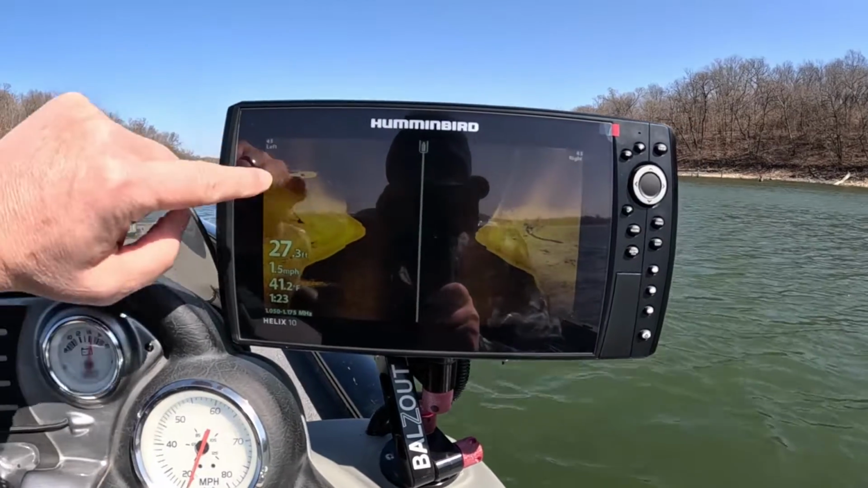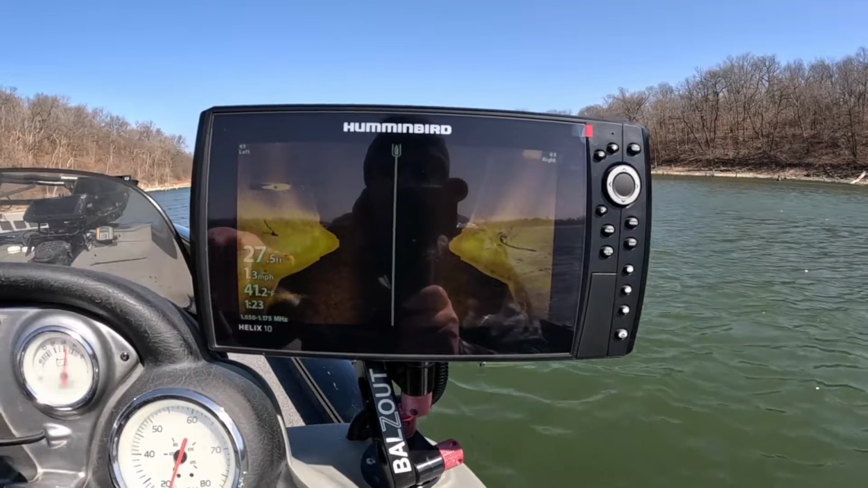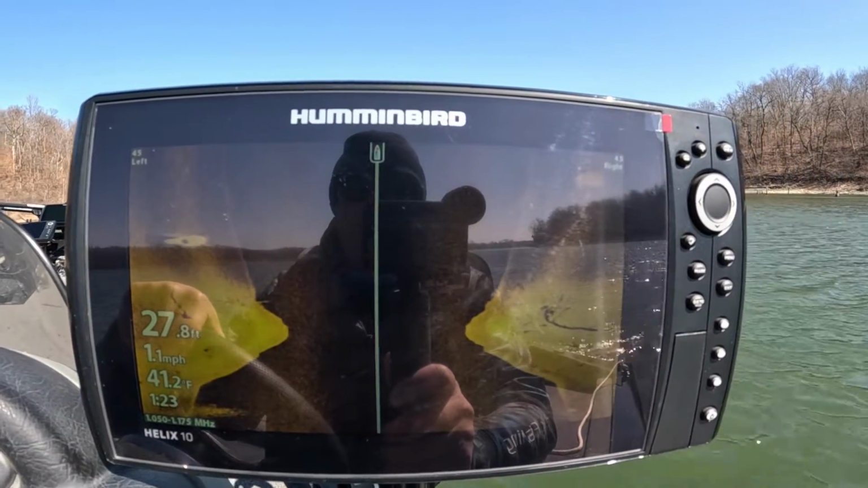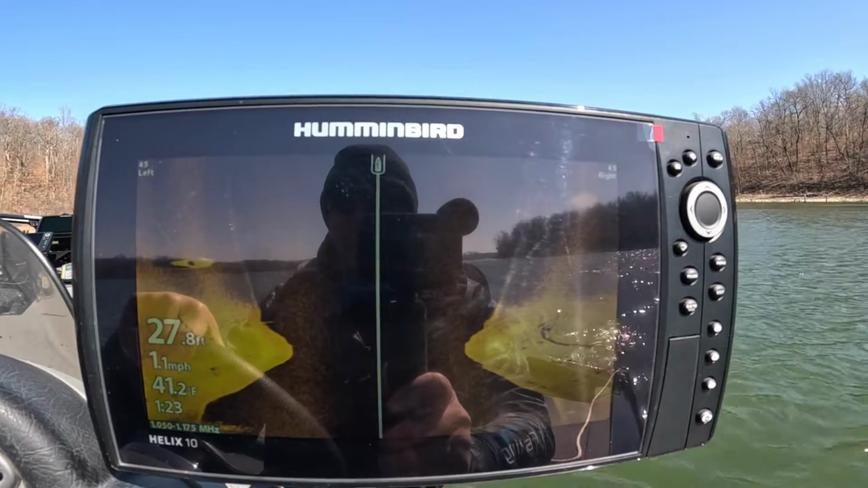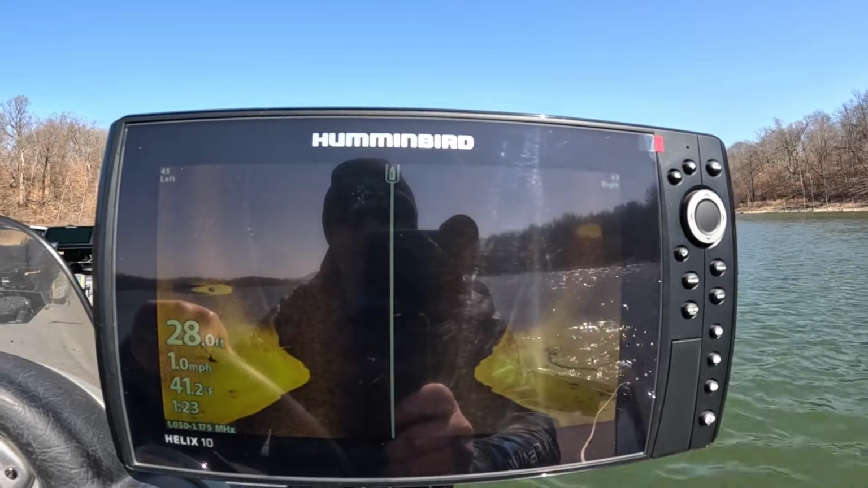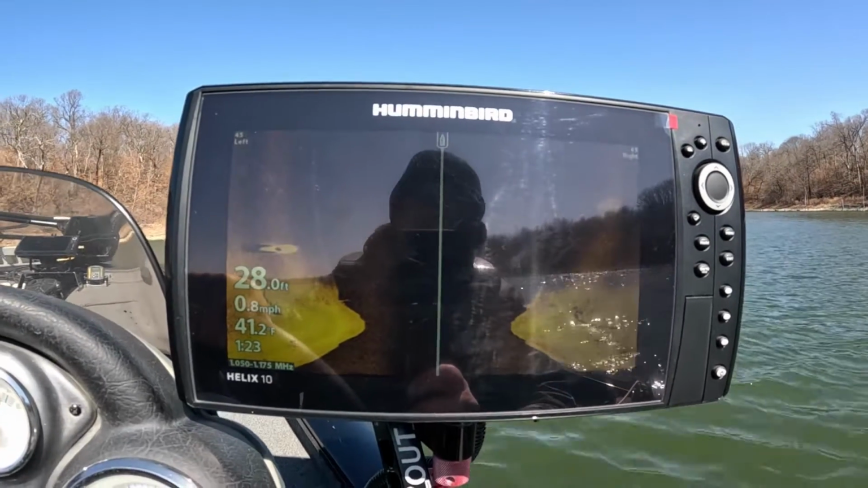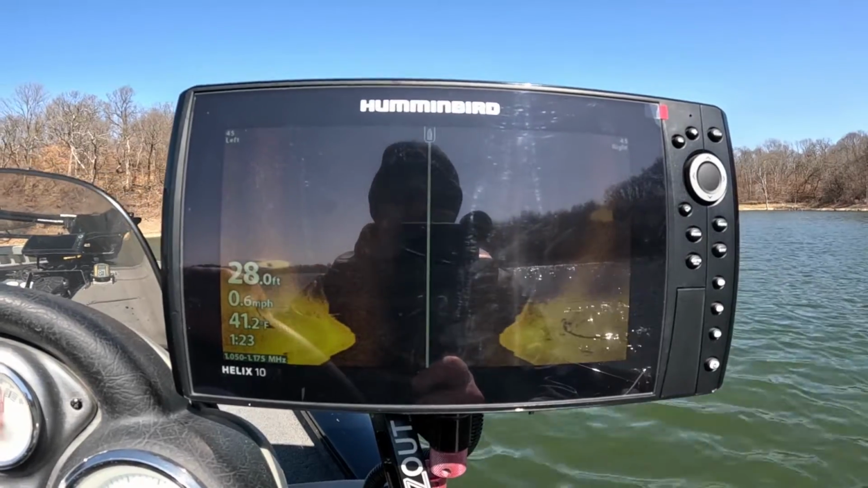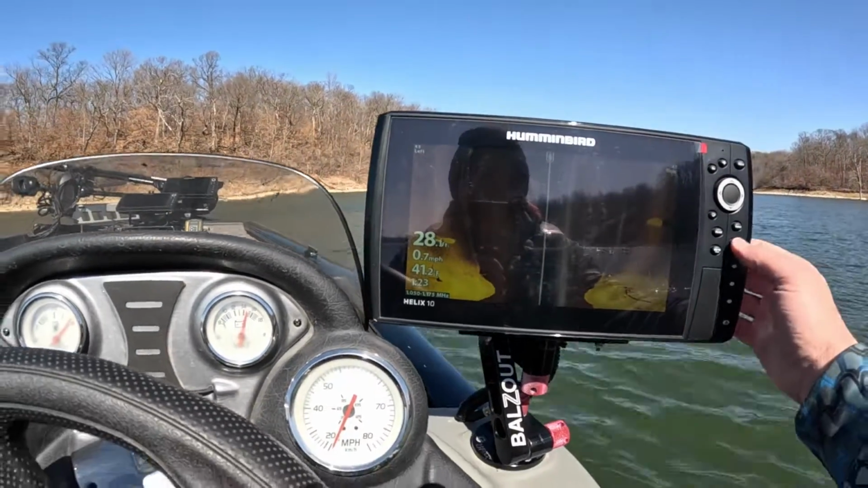All right, this is what we're going to try to find on the Mega 360, standard 360. I think it's like a drum, maybe. I don't know, like a barrel. We're going to see if we can find it. We found it on side imaging really easy, so we're going to see if we can find it on the 360s.